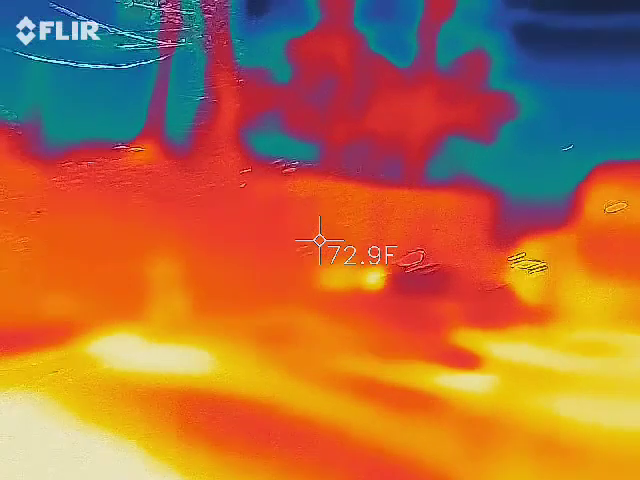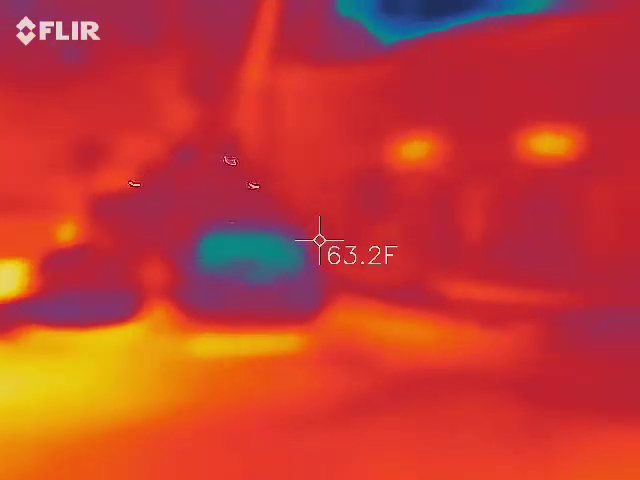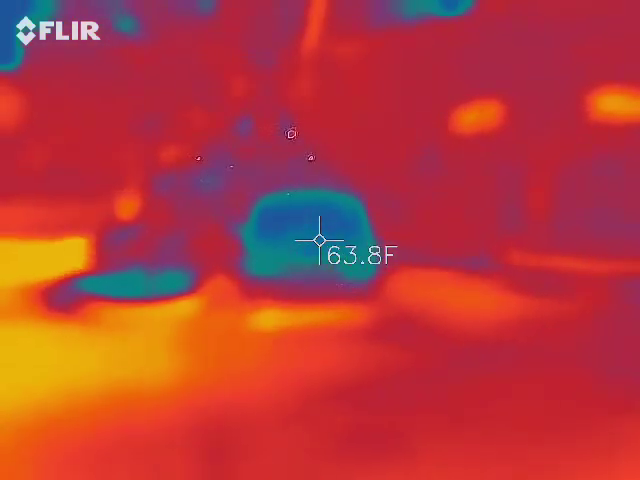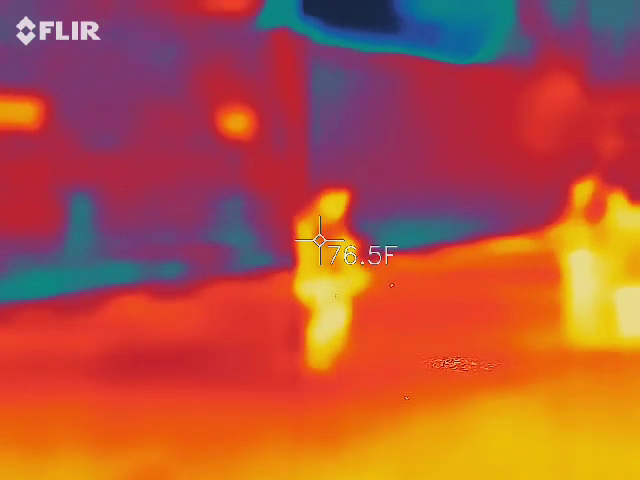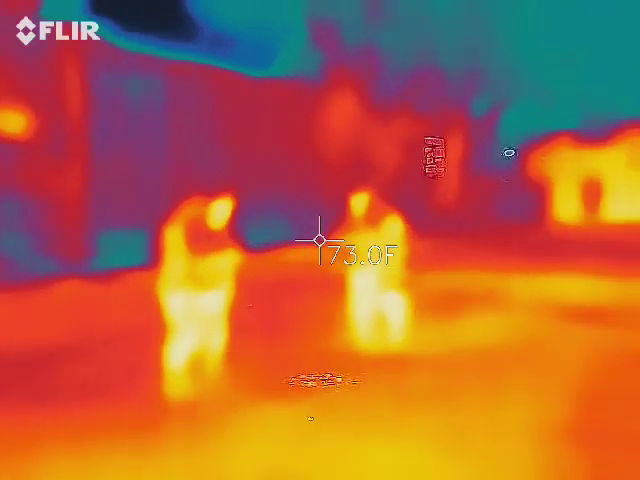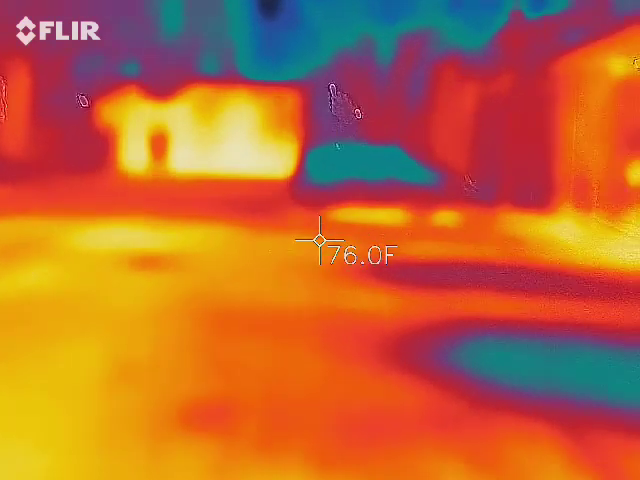What's up, dude? I'm scanning. Scanning for some ghosts. Look, what did he tell you? Just to get different readings. And you have to look for the blue areas. Like, they should stand out in front of that building. And they do. So I'm looking for an anomaly. Look at that. Oh, that's the door.